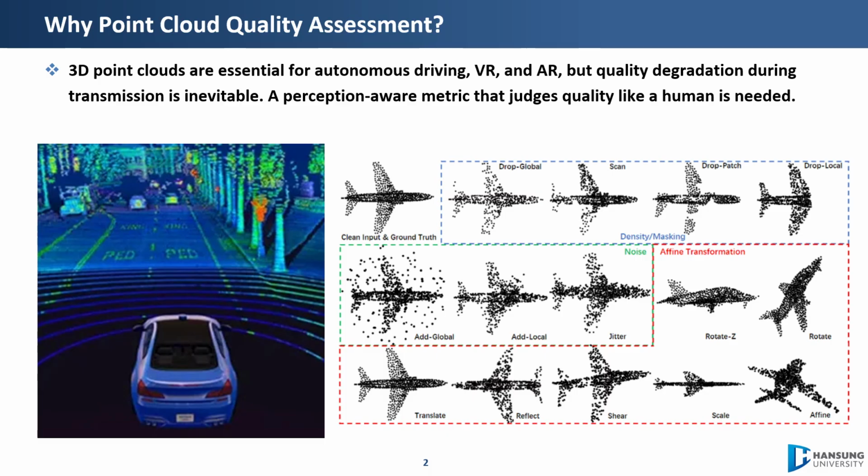First, why does point cloud quality assessment matter? Point clouds are now essential for autonomous driving, for AR and VR. But through compression and transmission, distortions are unavoidable and they degrade what the user actually sees. So we need a metric that judges quality the way a human would. A no reference, perception aware metric.